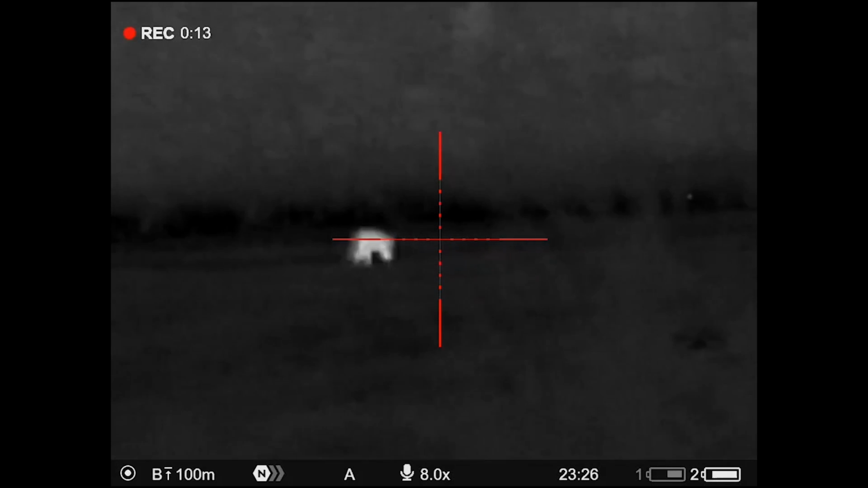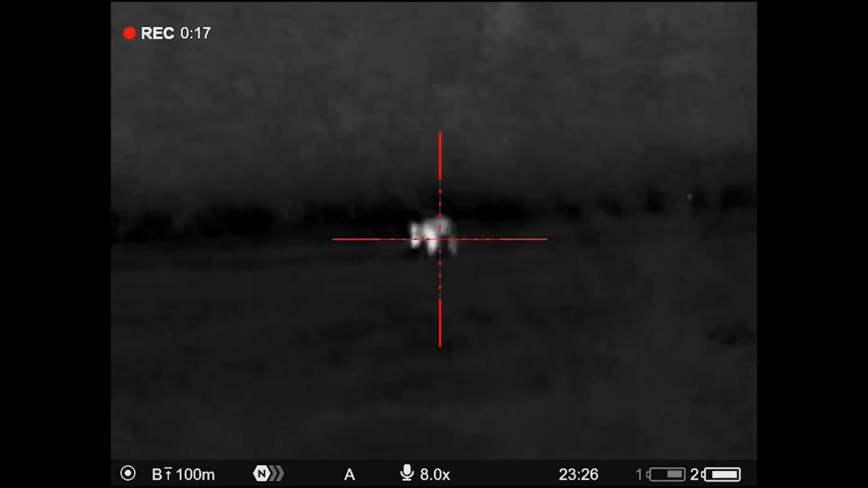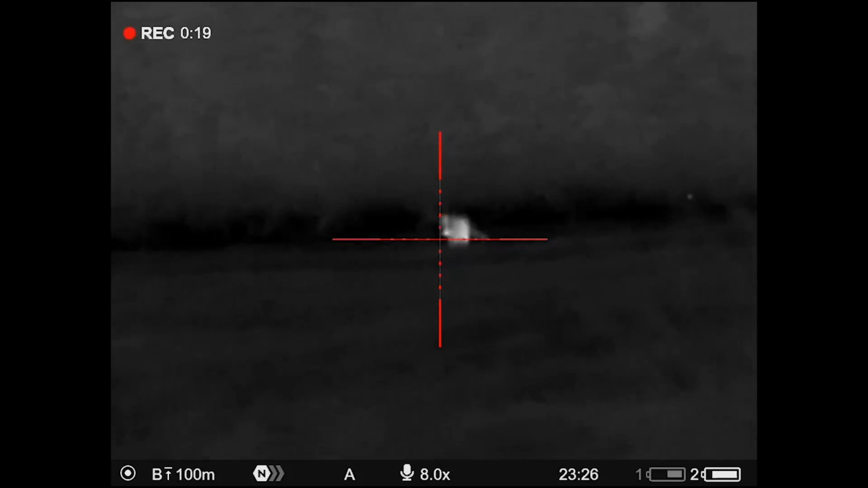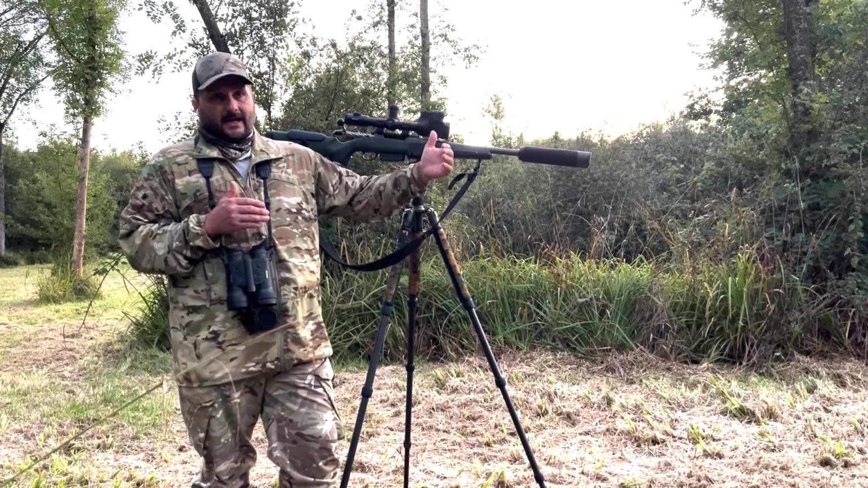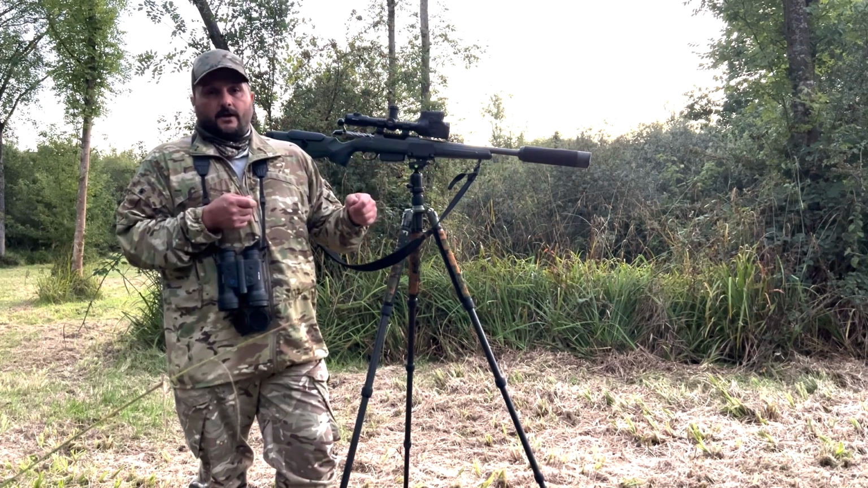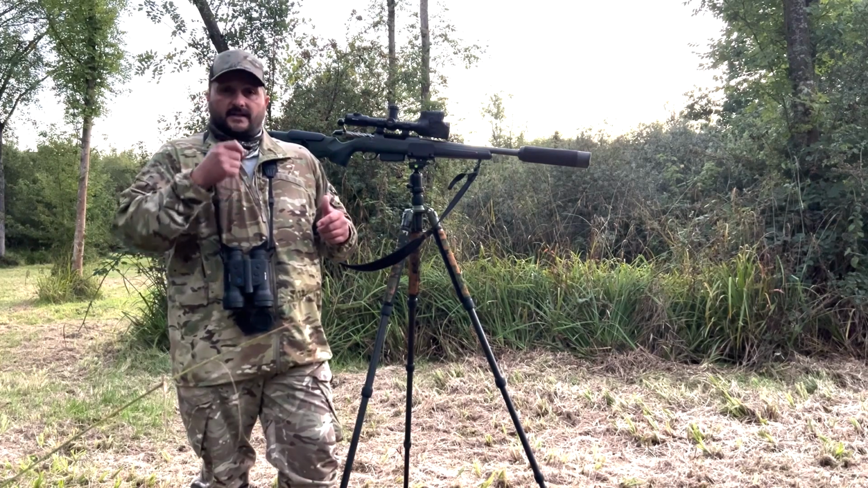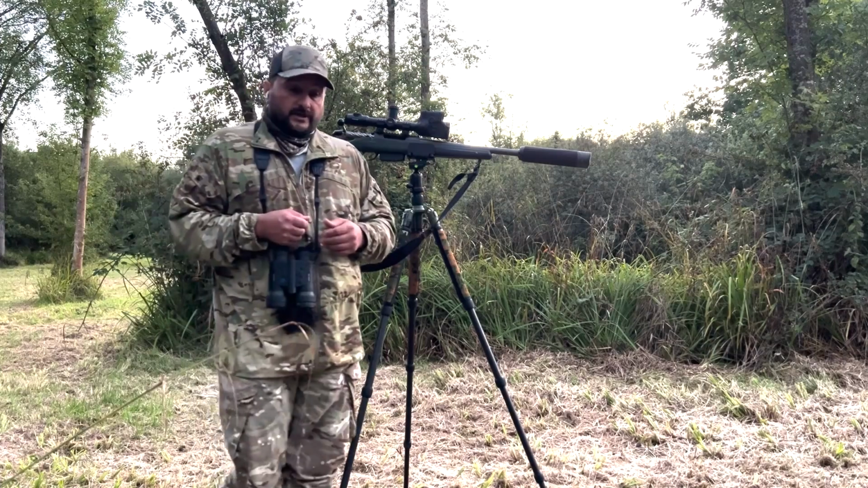Because I was in a bit of low ground as well, but again, because it was still, I had to be very, very mindful of the noise. As it moved across, I stopped recording because I moved to get into a better position, but I didn't hit the record button. So that was really good.